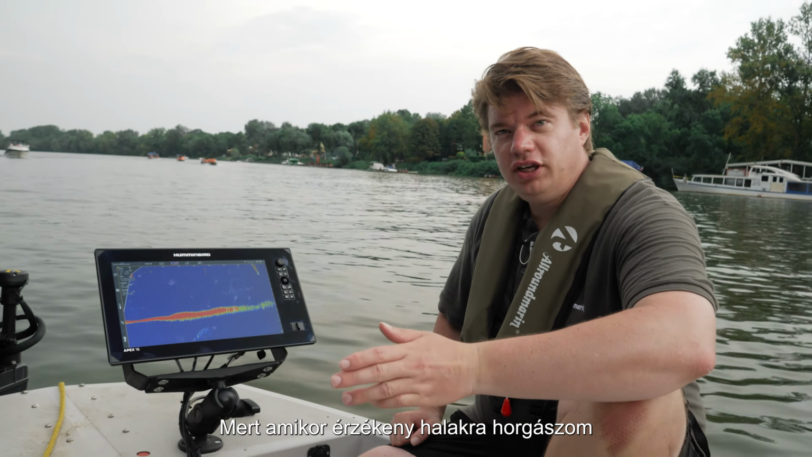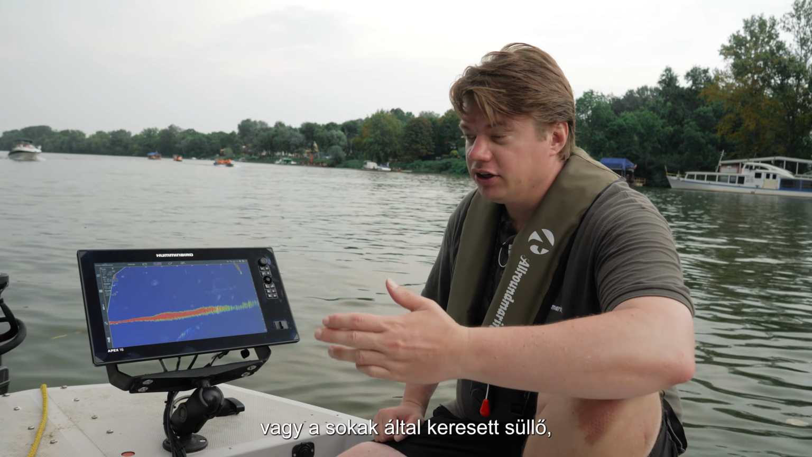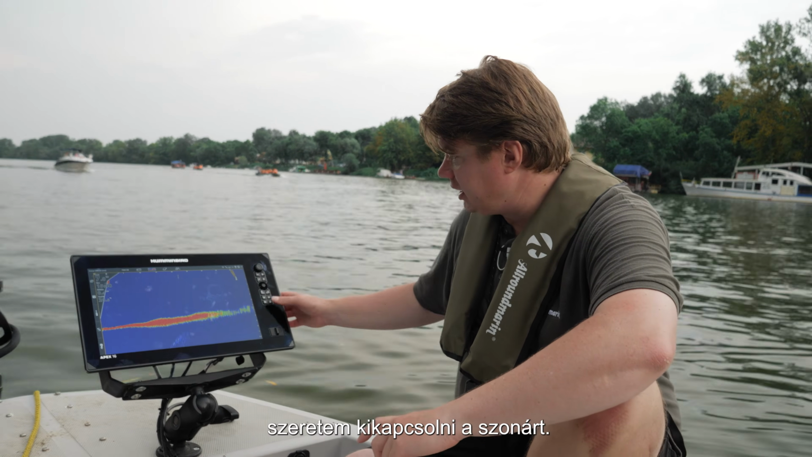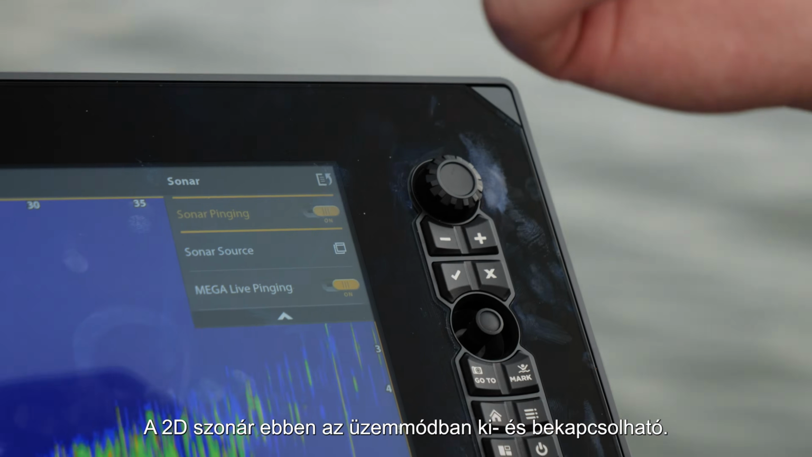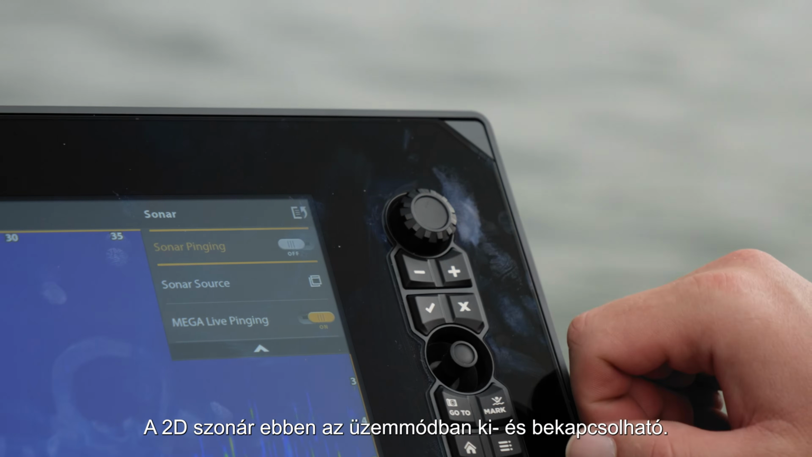When I'm fishing for sensitive fish, like for example catfish, and also pressured fish like zander, I like to turn off the sonar. The 2D sonar can be switched off and on in this mode.